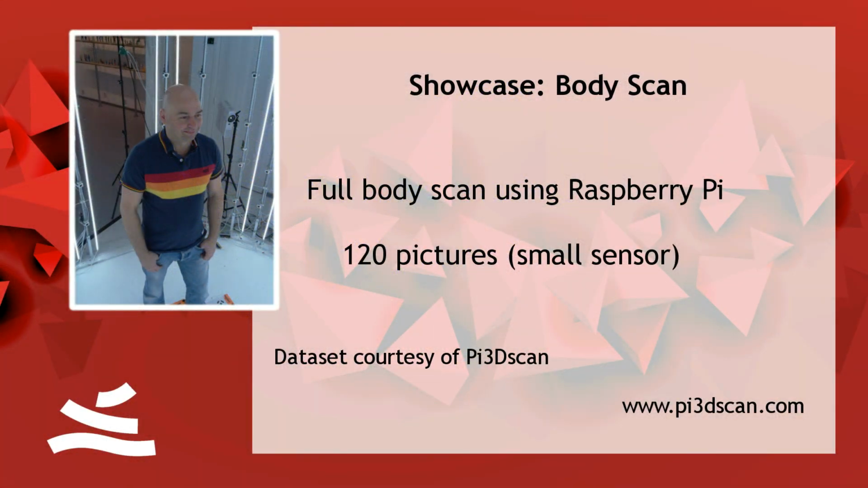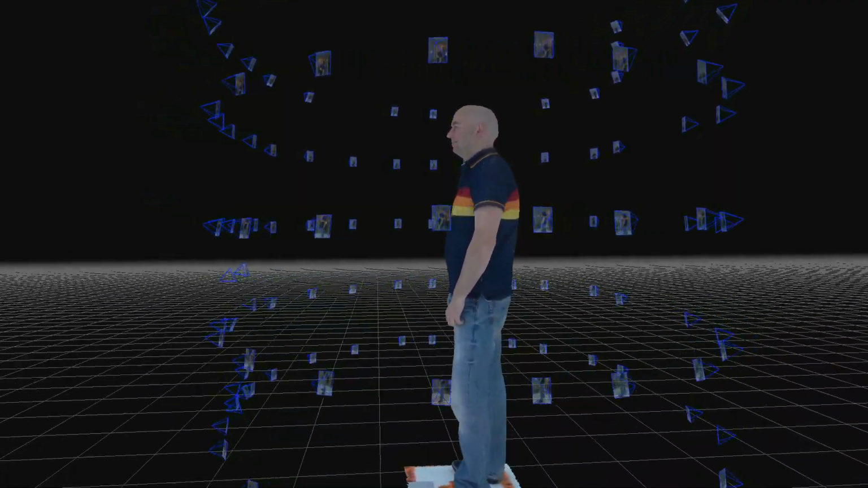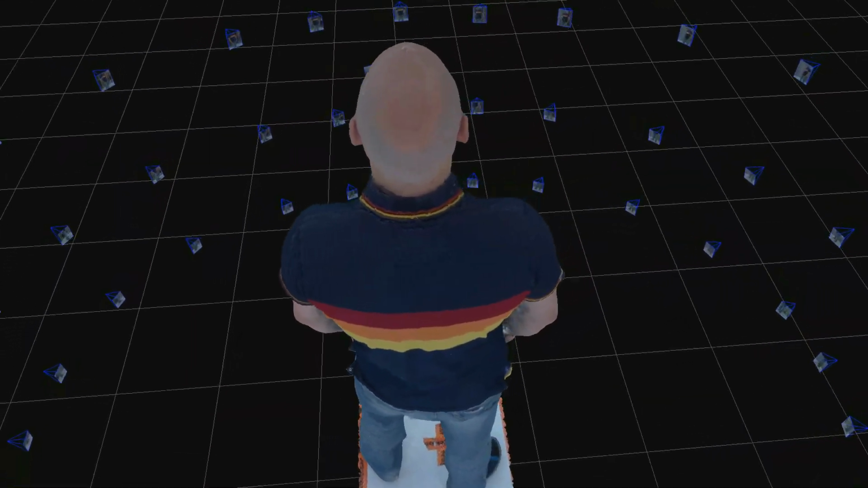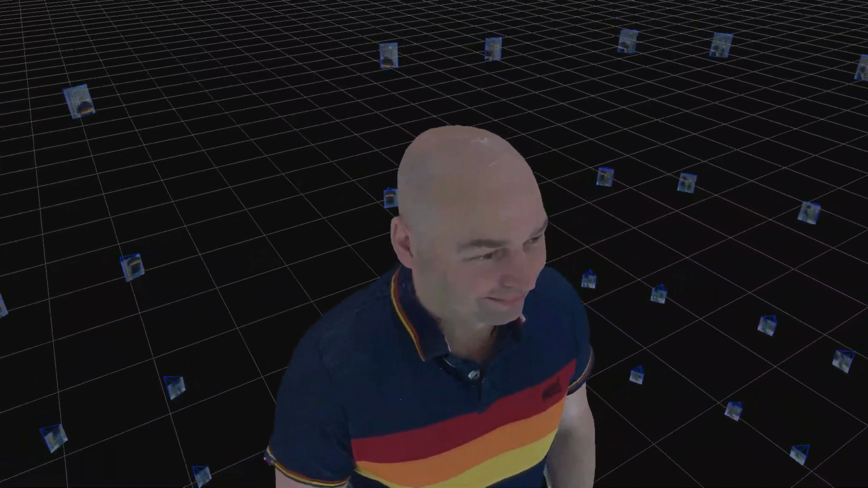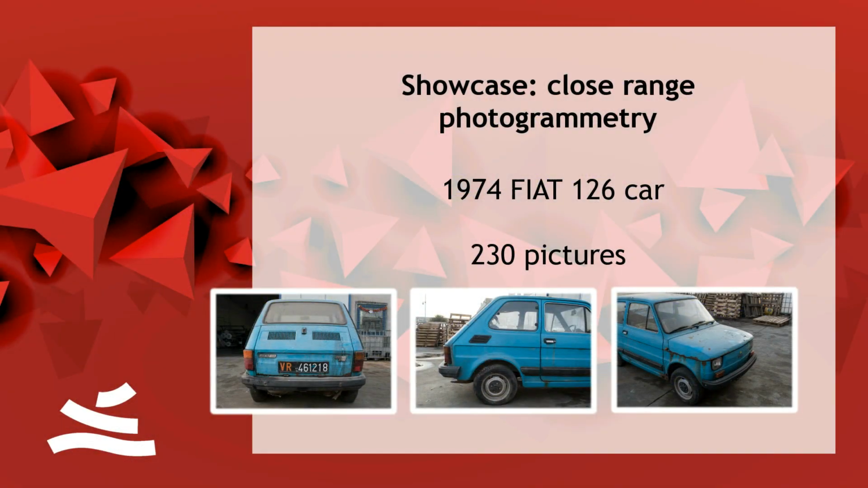You've also seen this body scan, and this is interesting because while most body scan rigs are made with reference cameras that are very expensive, this one was made with Raspberry Pi. And even if the resolution is very low, this was like 5 megapixel photos, by using our photo consistency mesh optimization, the final result really improved a lot. This was about 120 pictures, so not even that many pictures for a camera-based body scan.